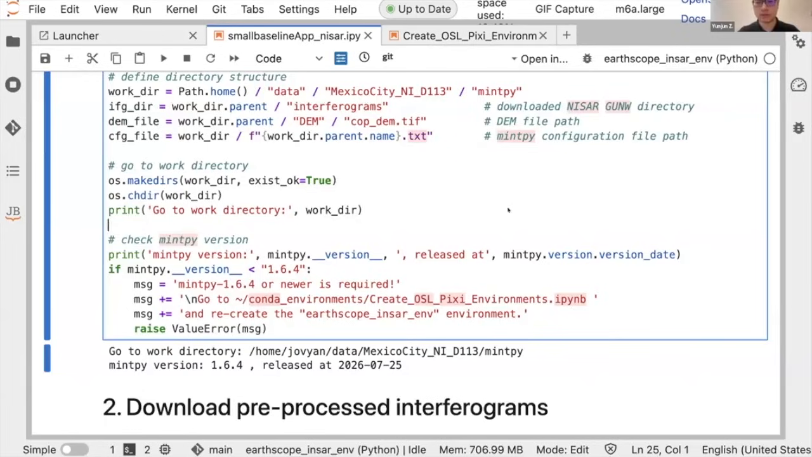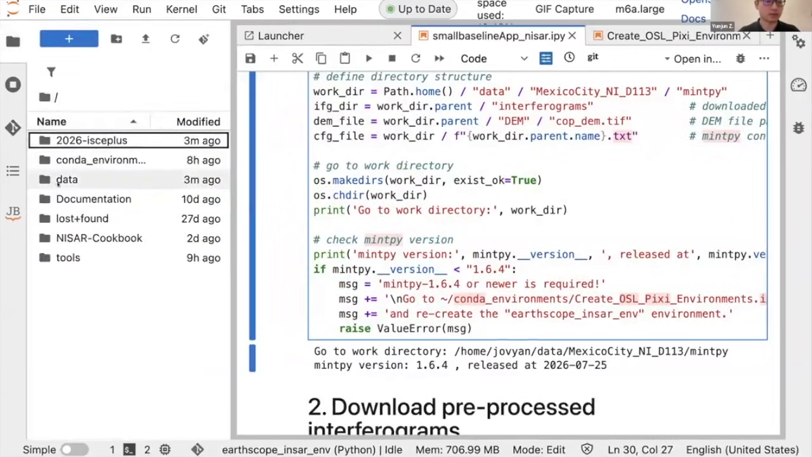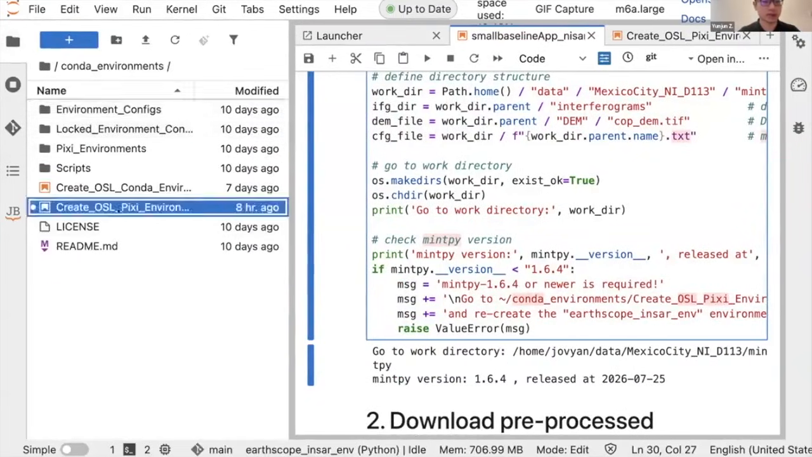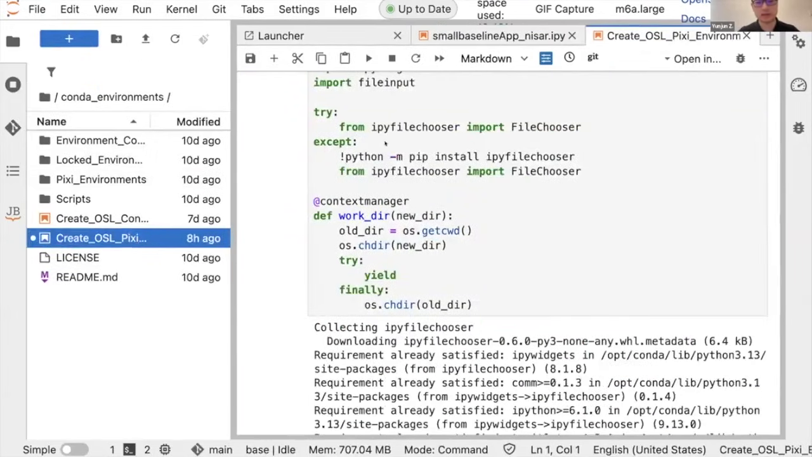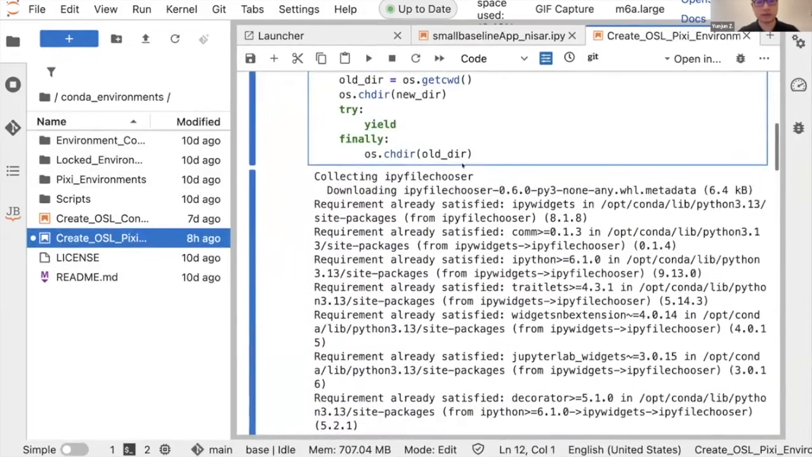So people are still asking how to recreate the environment. Create that by going to the home directory, go to the conda environments and create OSL Pixie environments. In here, you just select the cells and execute them one by one.